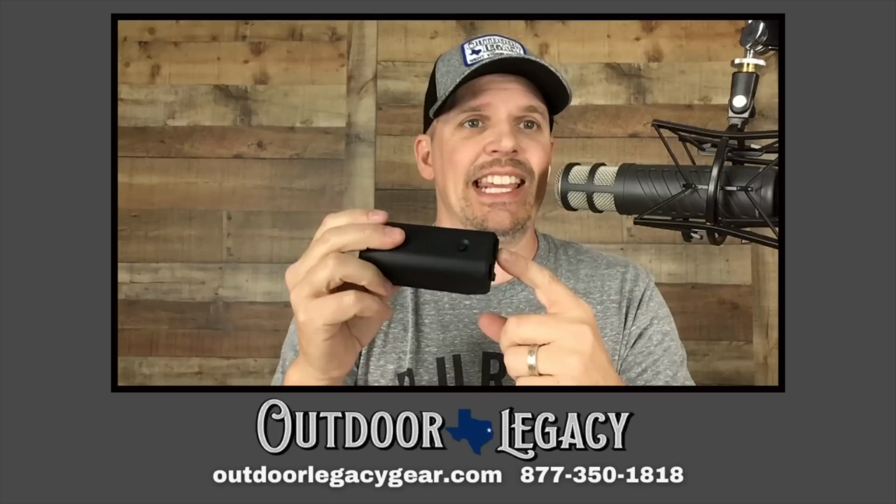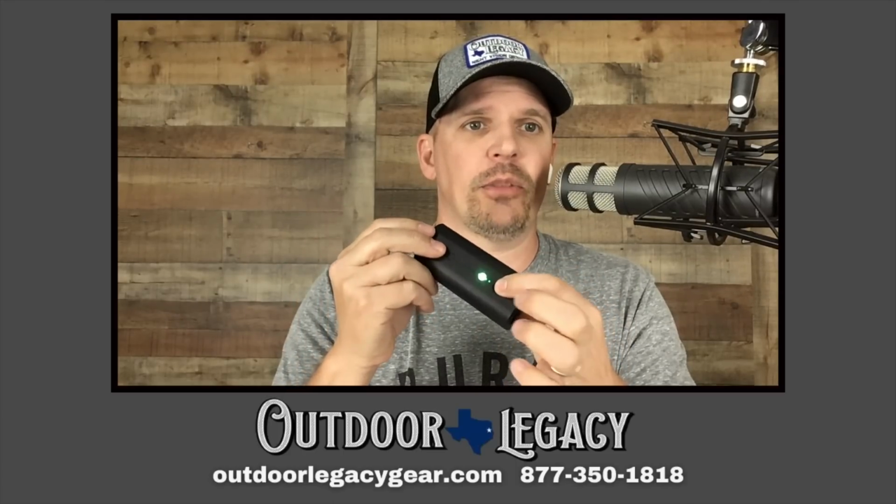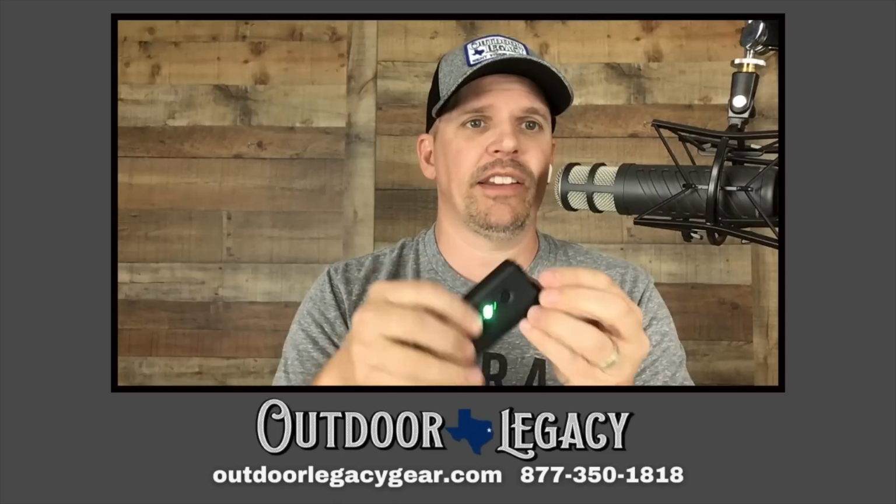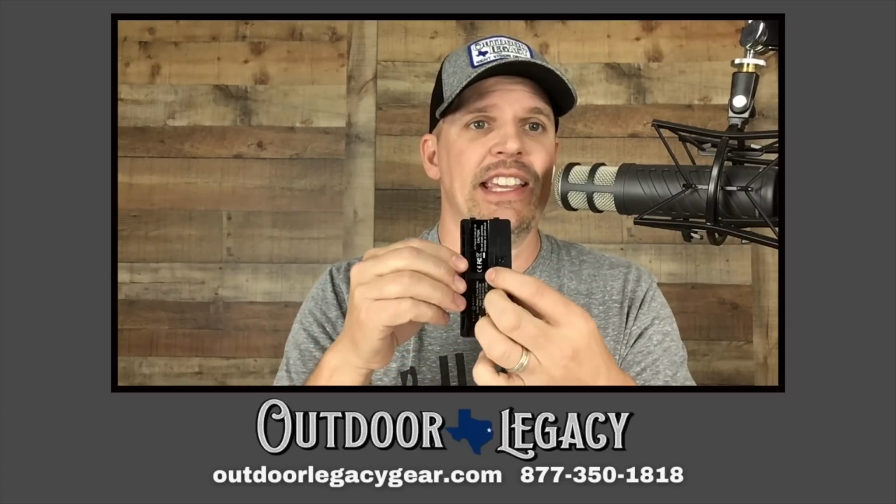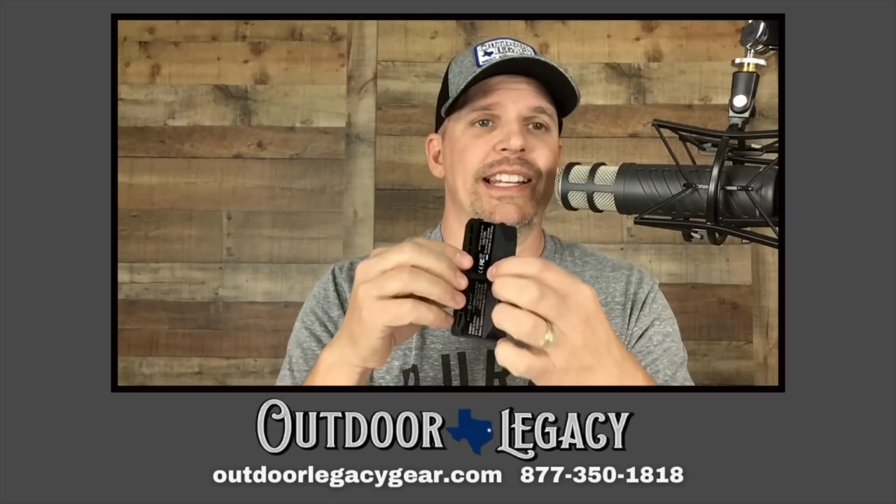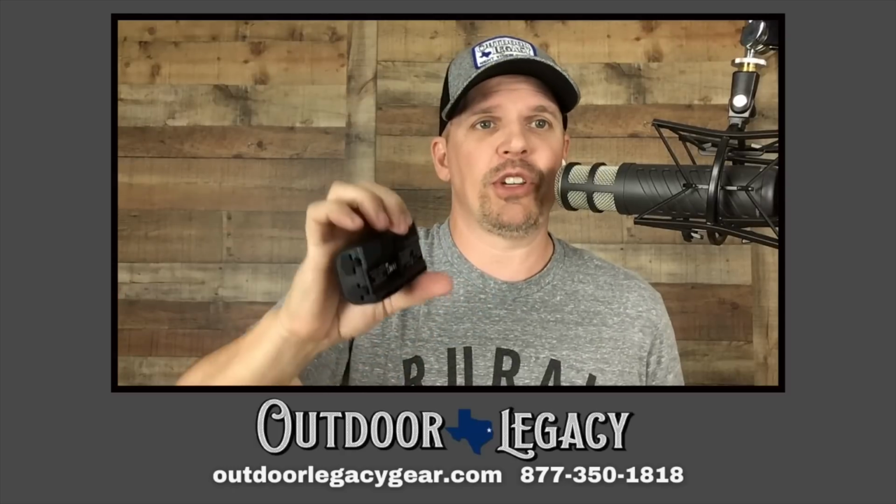It works with any scope that will use a USB external battery pack. It's got a little power button here. You can see it's got some little LEDs that light up. On the back of this, it does have a Picatinny rail adapter, so you can lock this in. You kind of got to peel it off when you want to get it off.